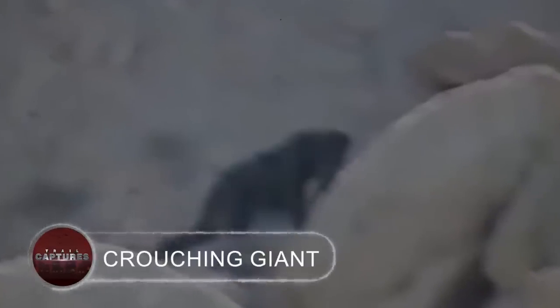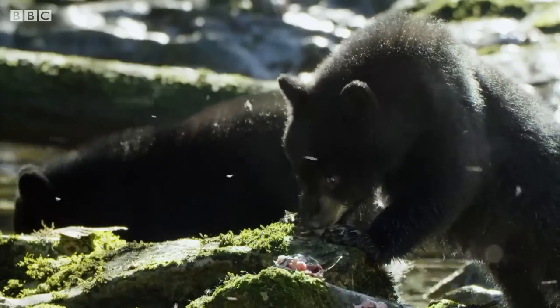Crouching Giant. Captured in the northeastern region of Arizona, the video shows a massive beast that can be seen slithering over a rock. The strange crawl is what makes this creature spooky. Although it resembled a gigantic black bear, no four-legged creature moves in this way.